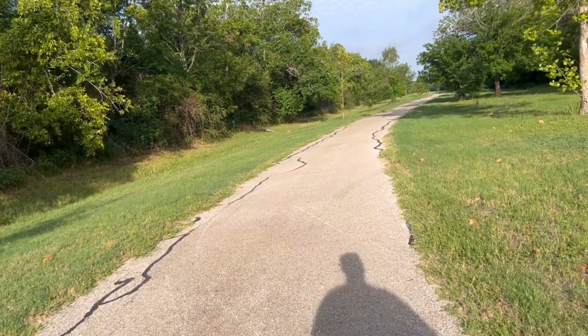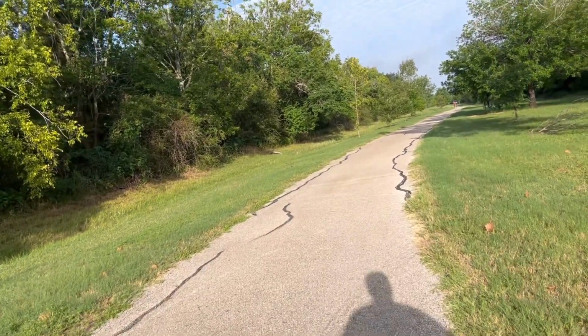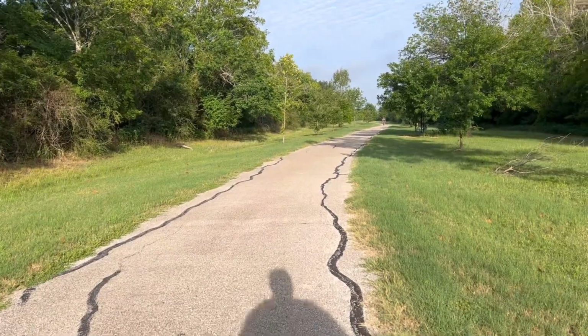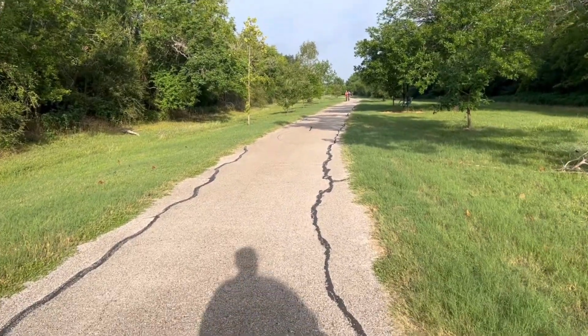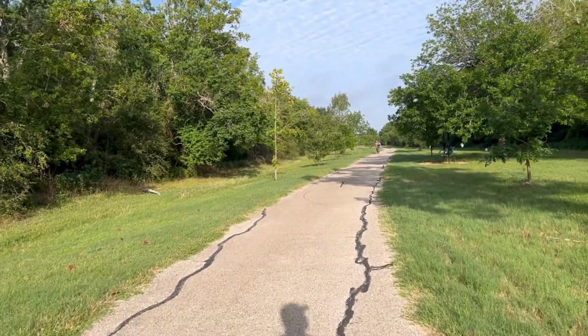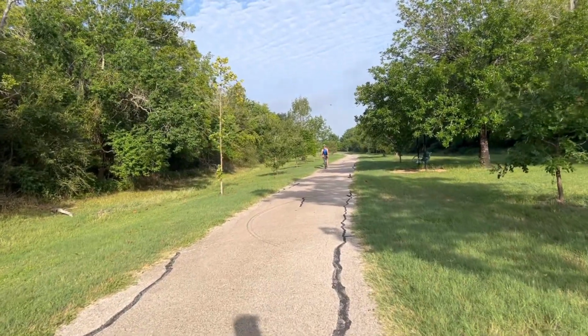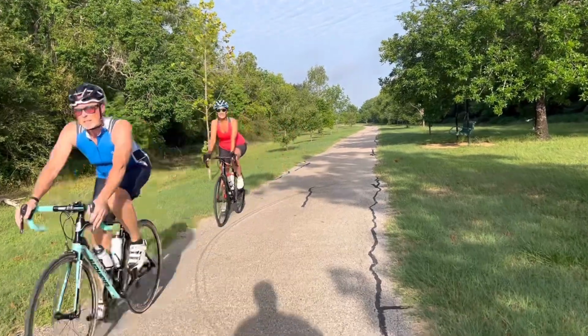I want to let these bikers go by. They'll probably pass me by anyway before I have to go into the woods. But it's in the woods here, just a little bit up the road.